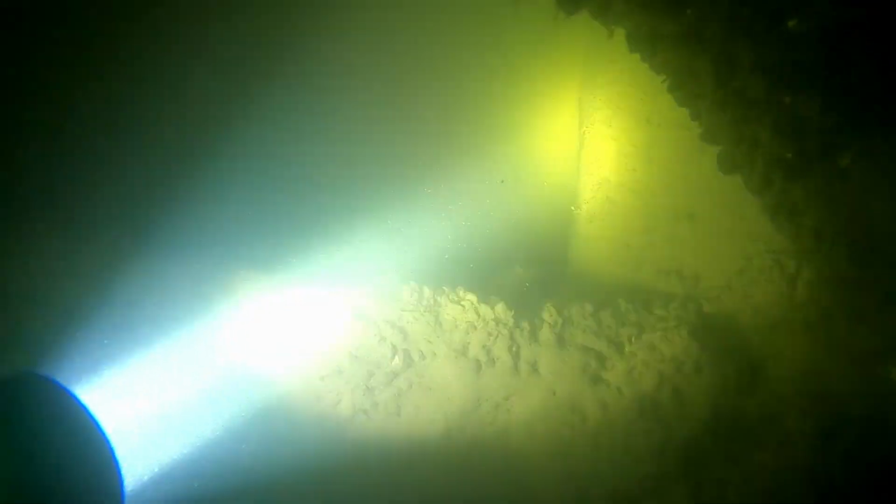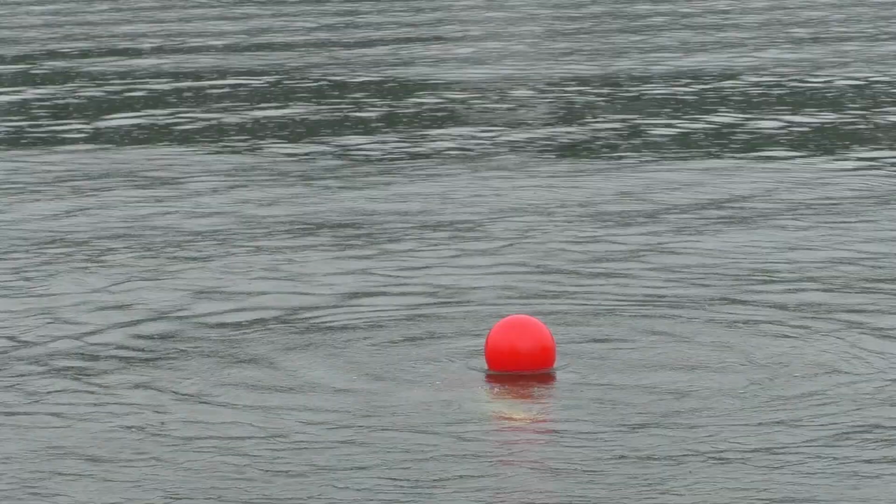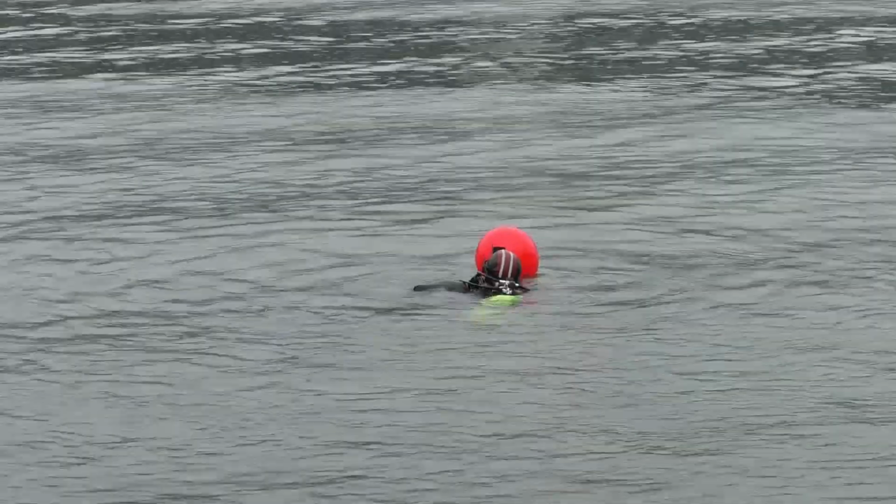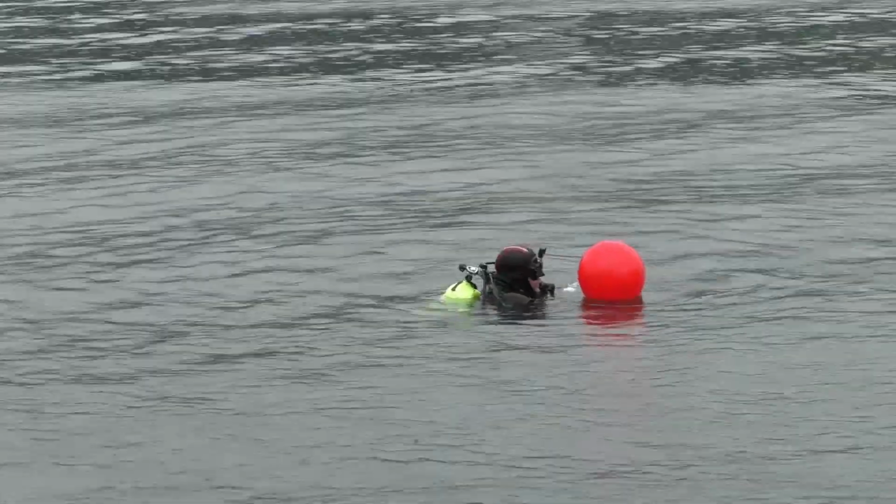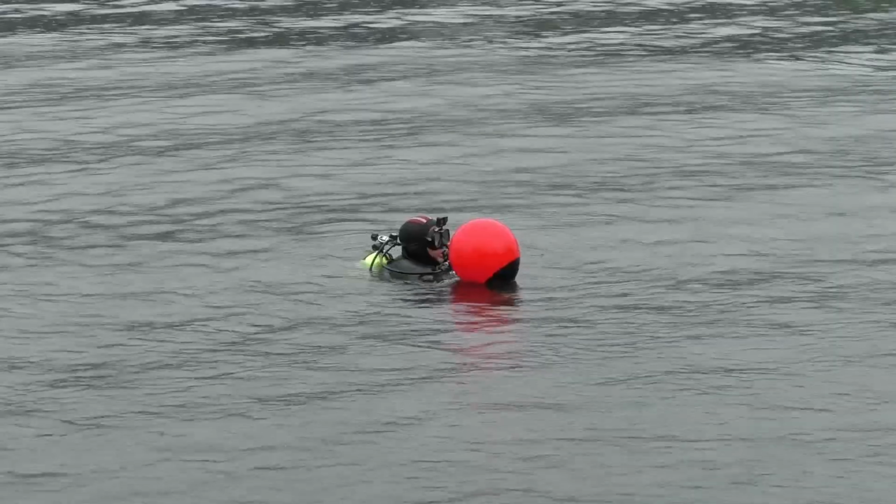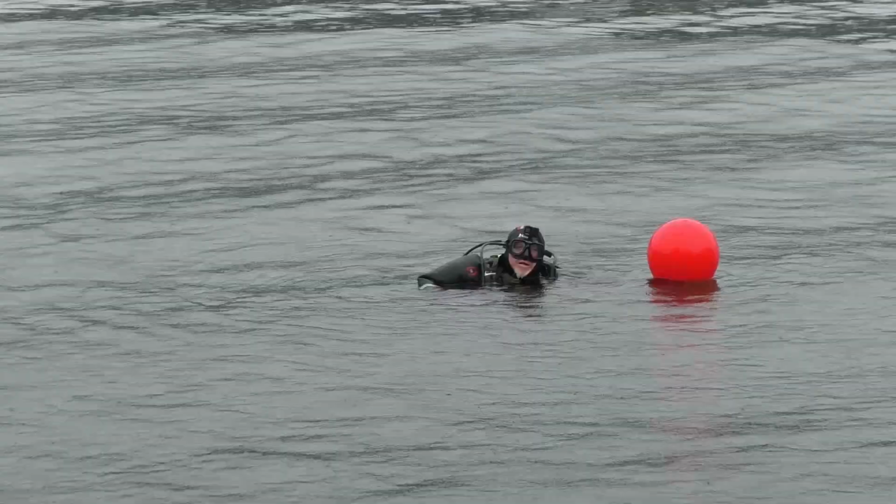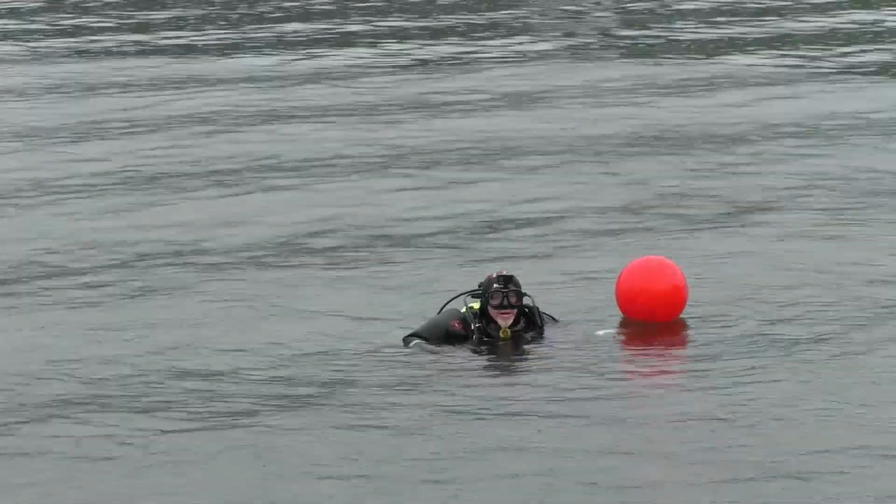All the windows are down. Not the car. Surprise, surprise. It's a red Toyota Corolla. It is red though? Yeah. Wow.